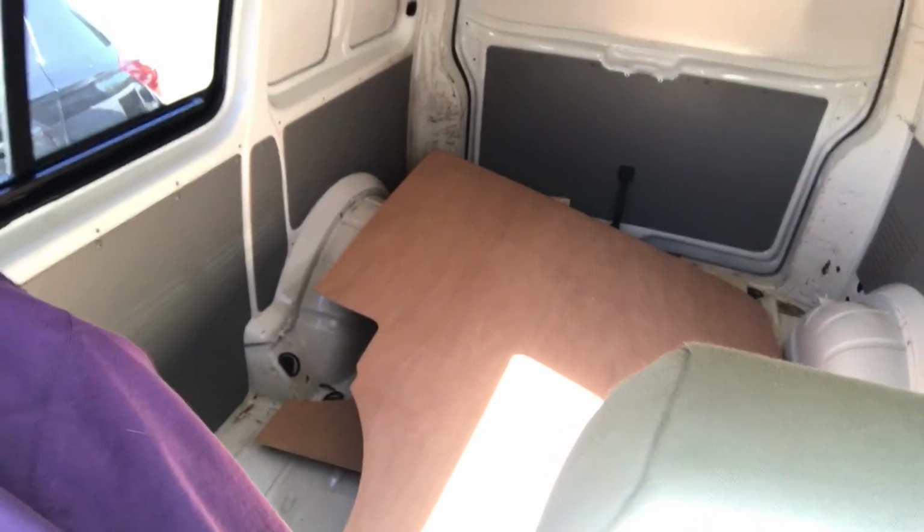So I've just picked it all up. It's all in the back there. So I've just got to fit it this weekend. He's given me a big box of screws with it, which is quite good. They're called Ply Lining Services Limited in Gloucester, in Hardwick.